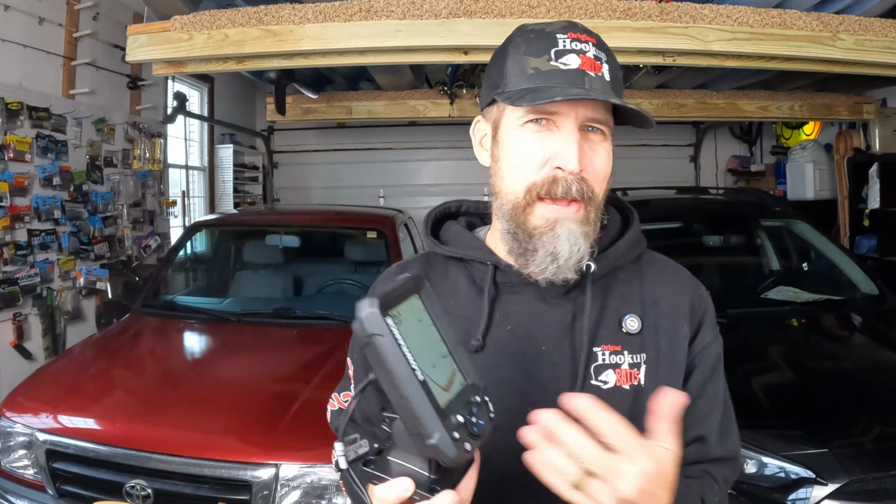Now the Garmin Striker 4 and the PiranhaMAX 4, like some of those units, have GPS, dual beam transducers, better screen resolution on one of those units. And the Garmin Striker 4 came out around 2019 and the Humminbird PiranhaMAX came out around 2016. And here comes Lowrance in 2024 with this unit. It isn't even remotely competitive.